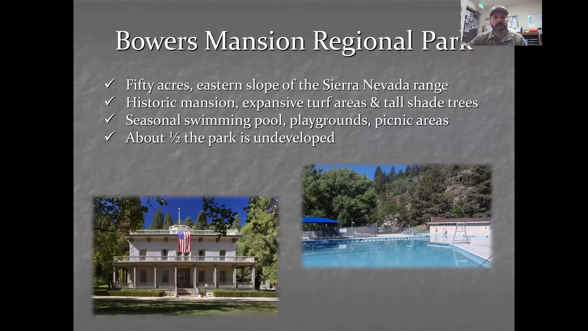One of the parks that I help manage is Bowers Mansion Regional Park, located down in Washoe Valley. It's about 50 acres in size, located on the eastern slope of the Sierra Nevada mountain range. It has a historic mansion built in the 1860s. Very cool story, a lot of history there. We offer tours of that mansion on weekends and holidays. Right now, we're doing a little bit of restoration work on it, so as soon as that restoration work is complete, we'll be doing tours again.